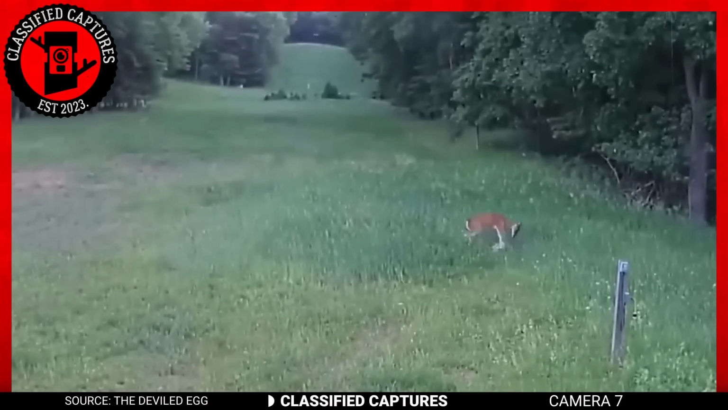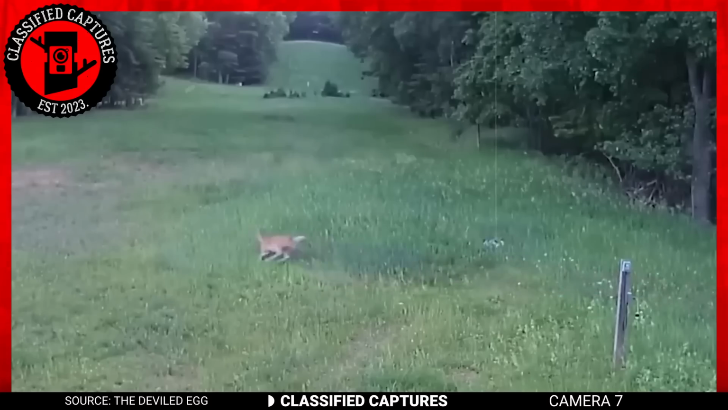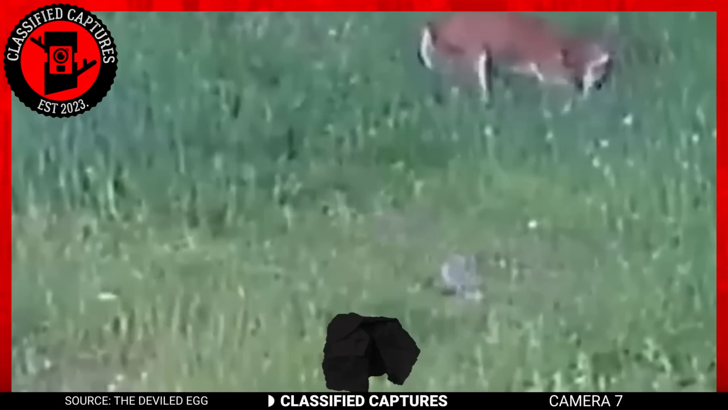There was actually no reason for the deer to put itself in harm's way, but it did. Could there have been an existing bond between the animals, or was it merely a function of coincidence? That's a question for the forest gods.